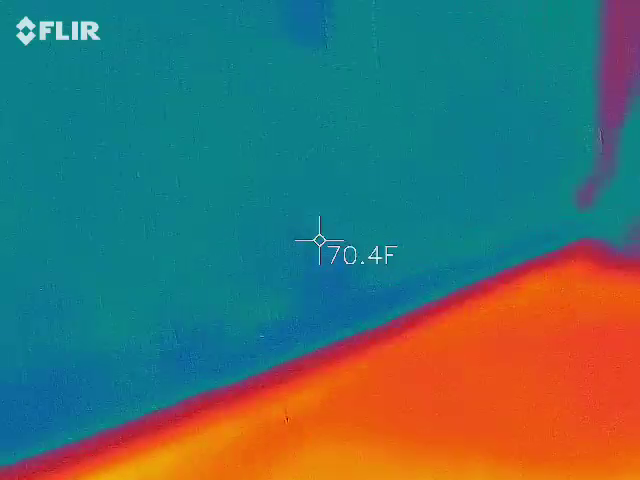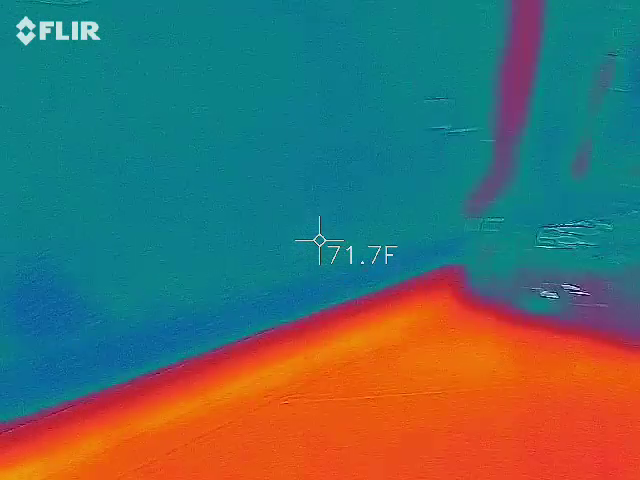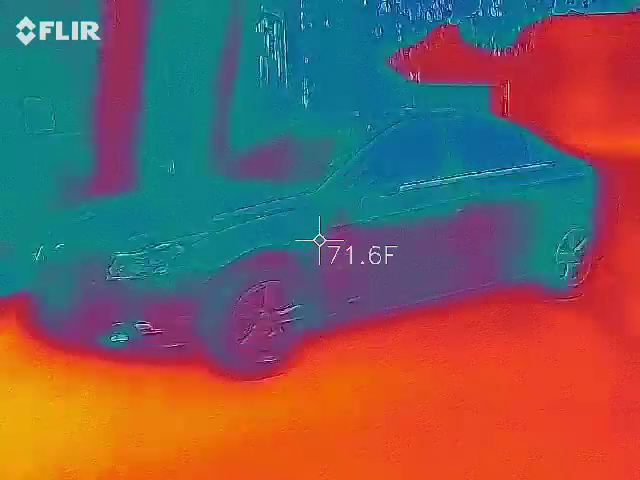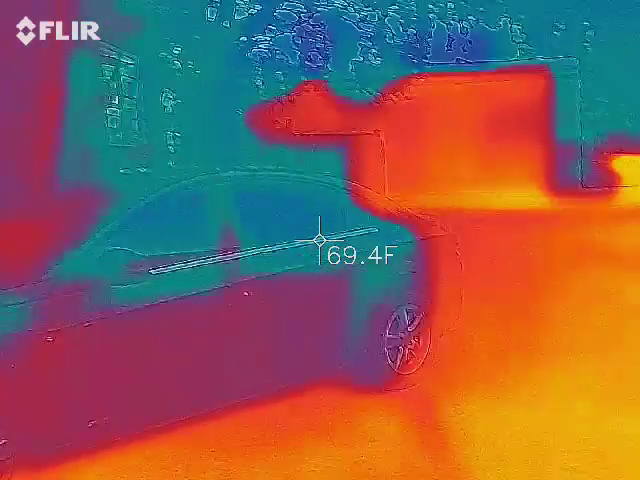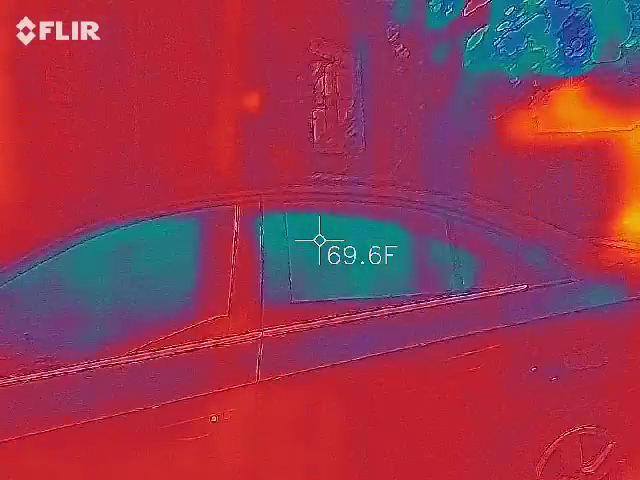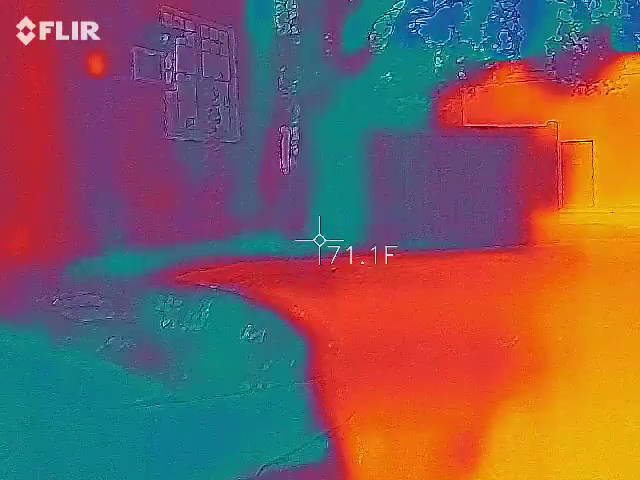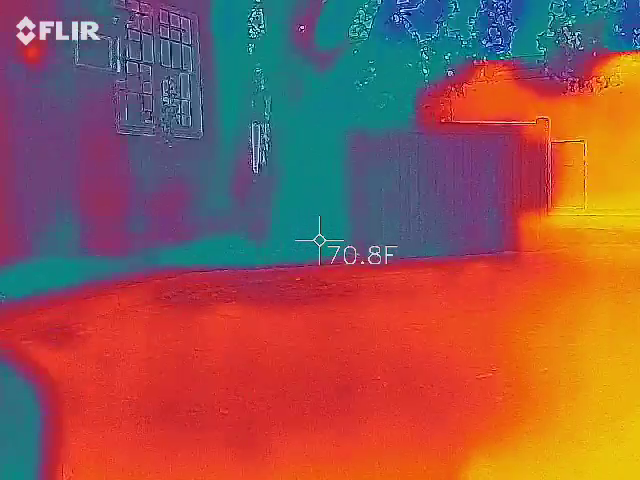So you're looking for temperatures like at 60 degrees. You're confirming it. And I would say if it's in the air really at 60, the temperature really drops. Or it's the surface that's 70 degrees. So here's something that's still.